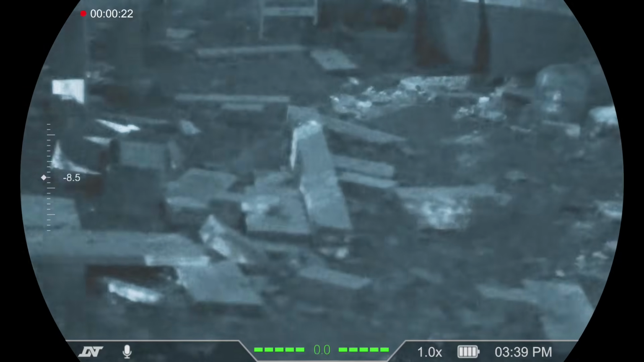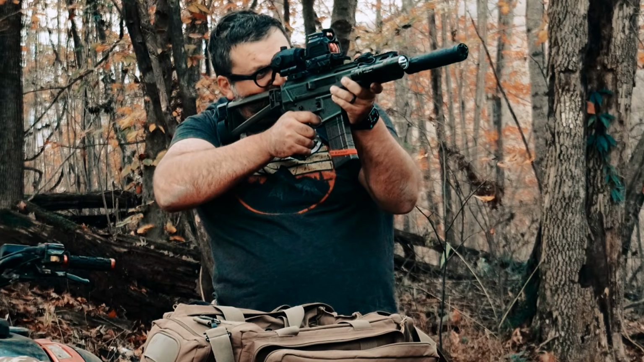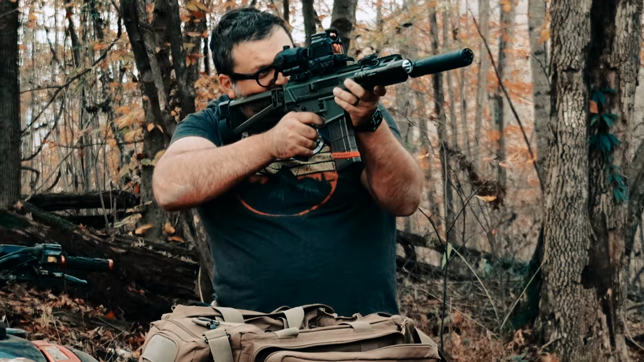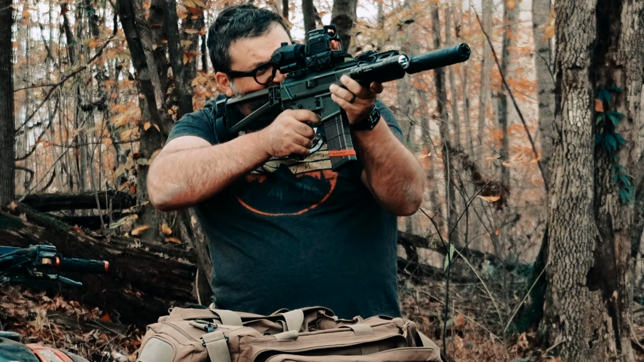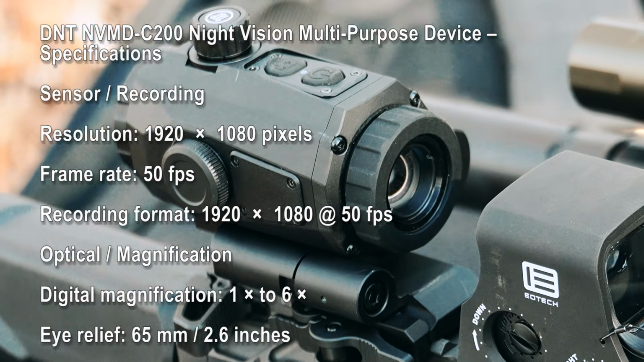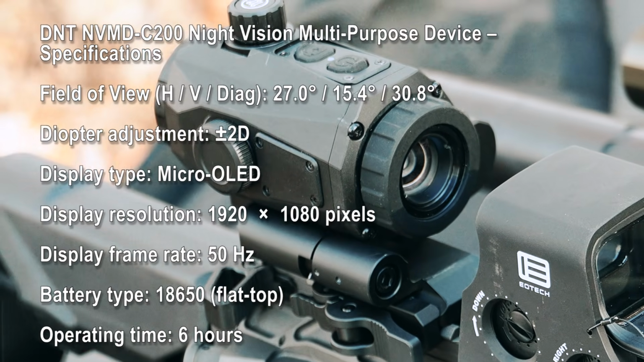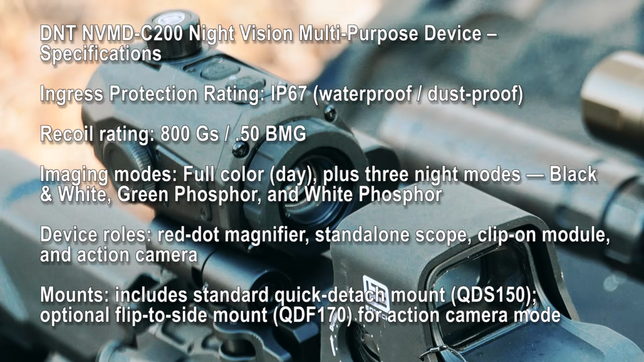So going over the specs and features of the NVMD-C200 from DNT, this is a digital magnifier. Of course, it's got 4 different functions. It can be a digital magnifier, but can also serve as a standalone optic, a clip-on, as well as just being a standalone spotting scope that you carry around with you to get a little sneak peek of your target from a distance. There's a whole bunch of different features to it: eye relief, refresh rate, all that good stuff. There's a lot of different things you may be interested in.